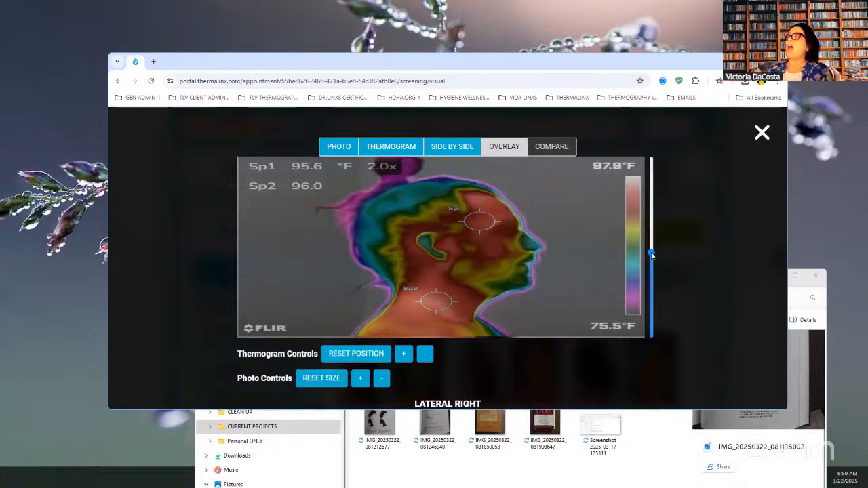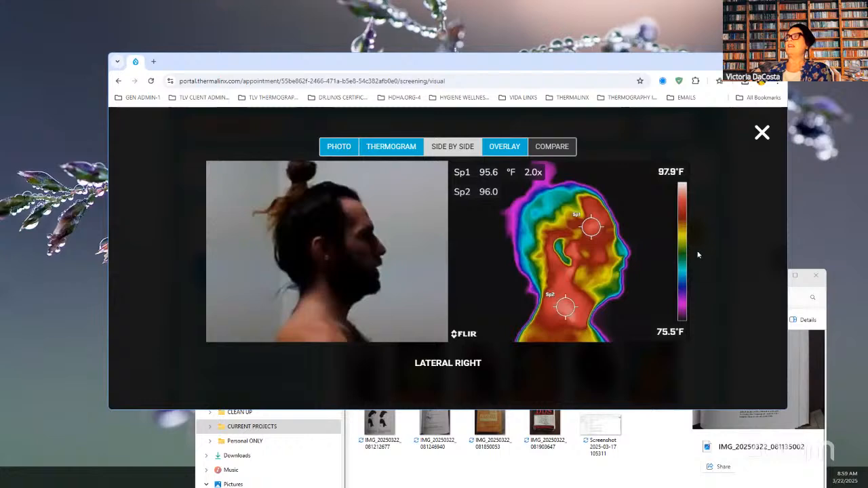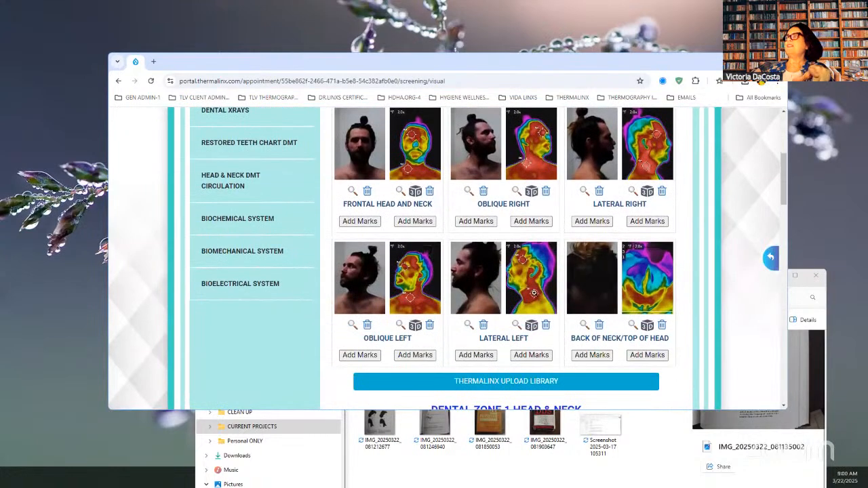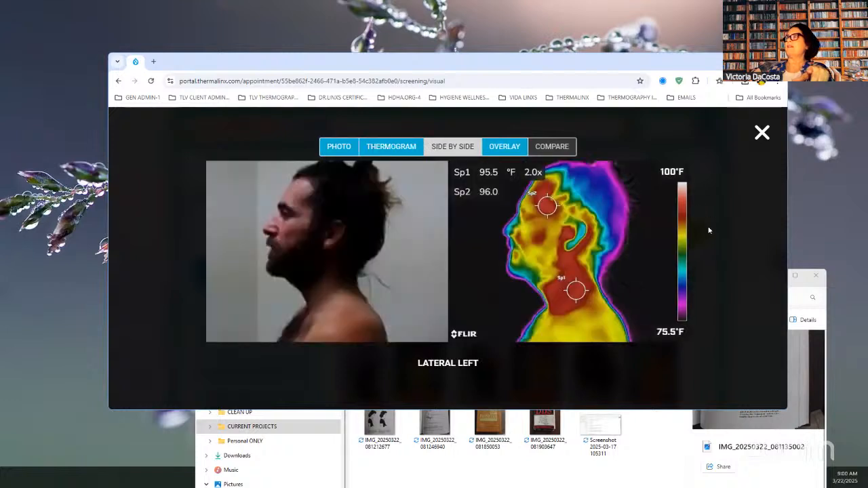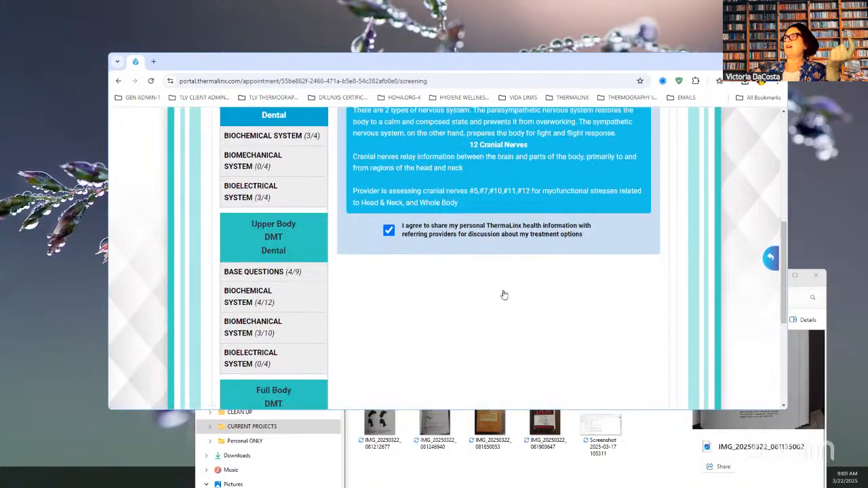And I'm going to tell you right now, I didn't take this in 2 seconds. And poor guy, he's really having some issues that he's going to need some guidance in a dental and a medical world. And I look at this, and here's his left side, side by side. I take this, I use the software. The software gives me the verbal information here about what's happening.